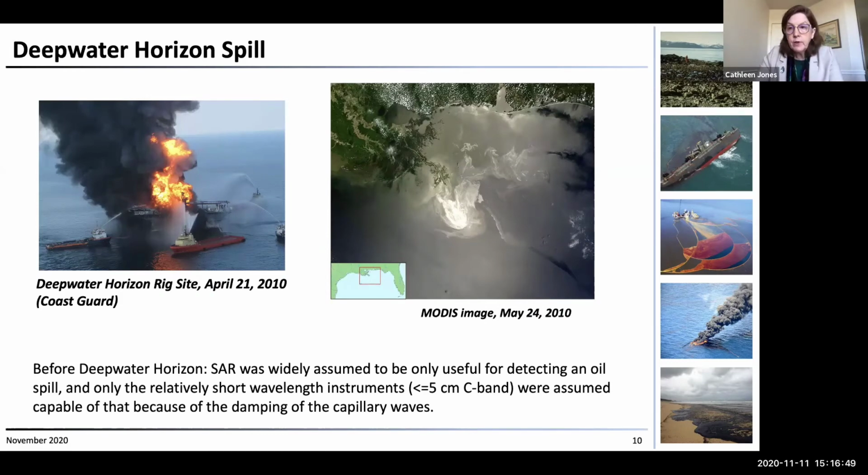on April 21st, 2010. And as you know, something like, I forget how many, 8 billion gallons of oil were spilled. I'm not sure of the exact number, but it was an enormous amount of oil that was spilled during that time. And before that, SAR was widely assumed to be only useful for detecting oil slicks.